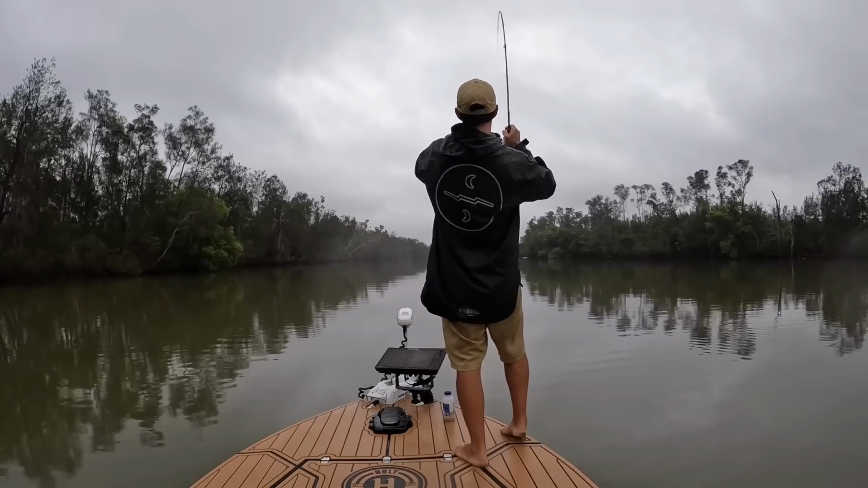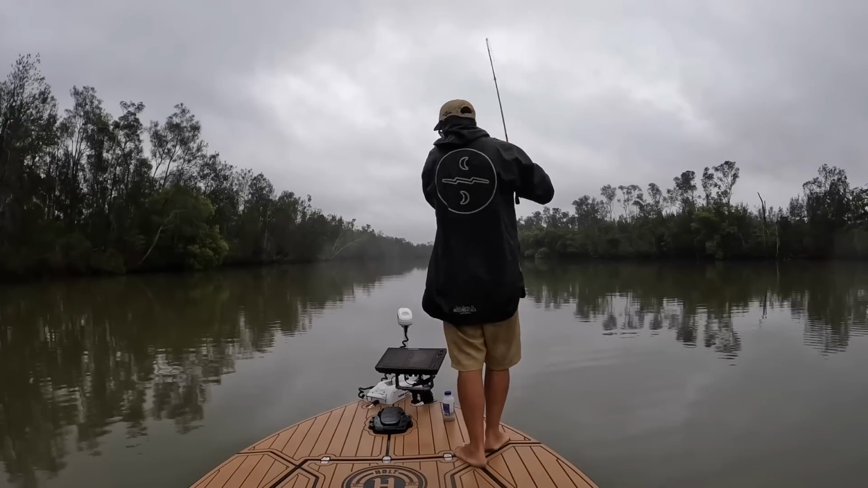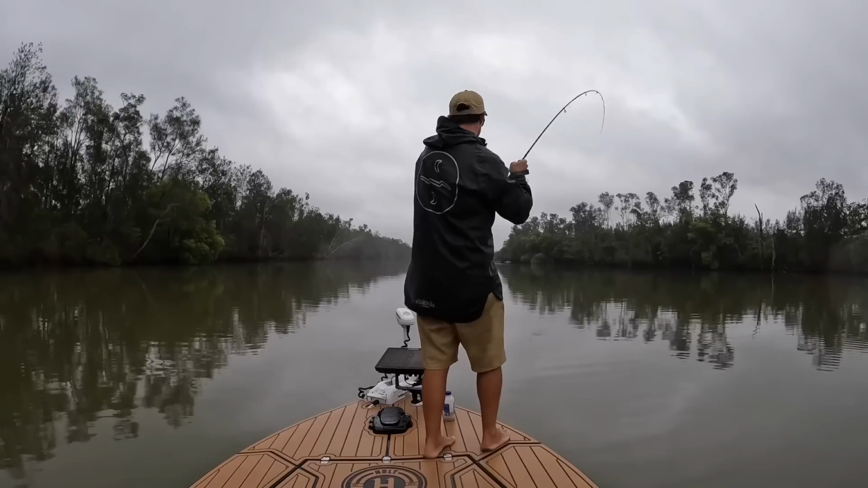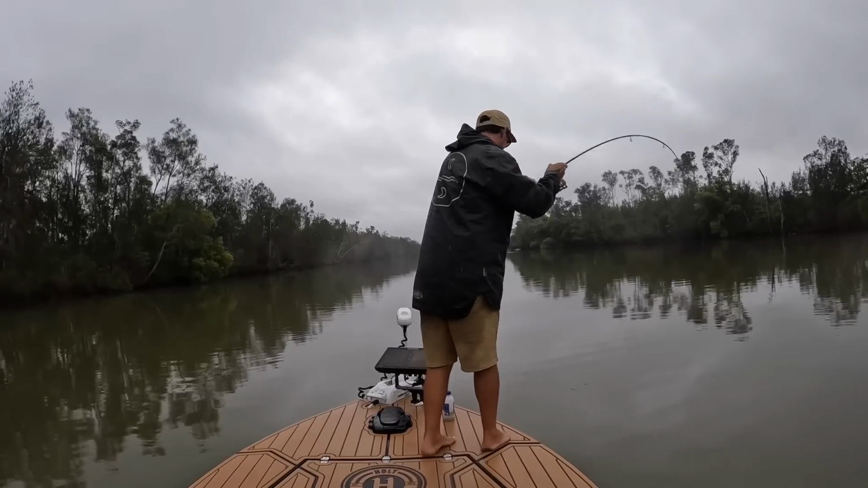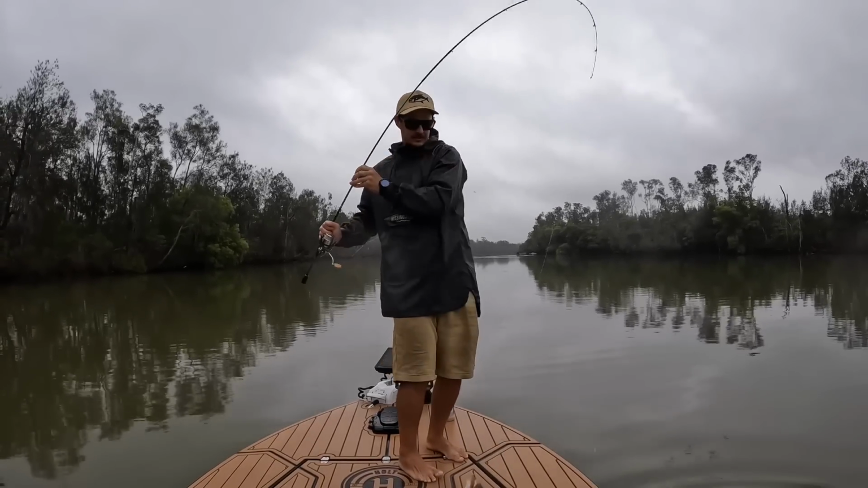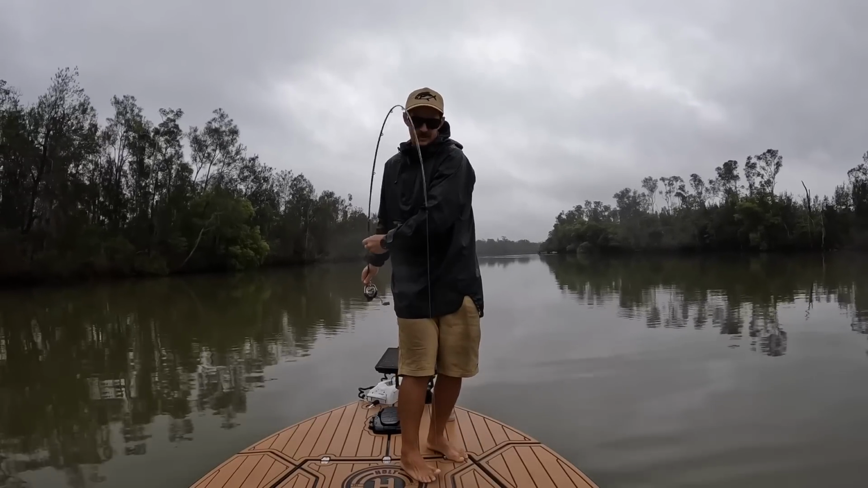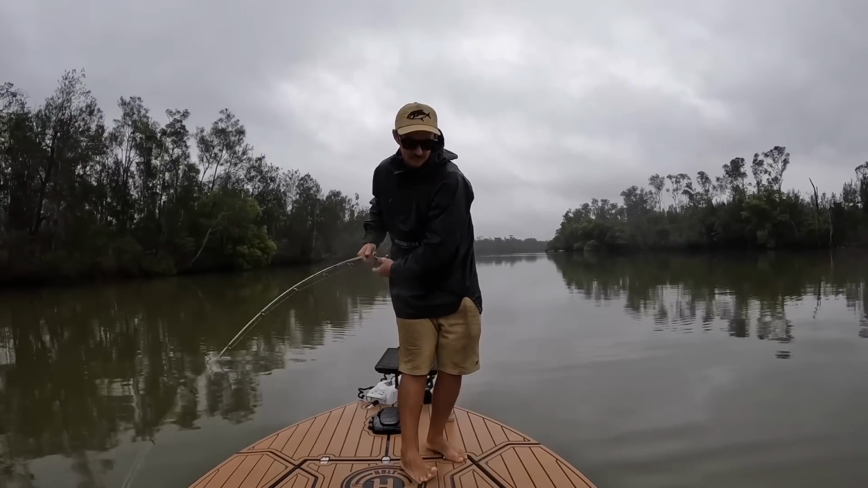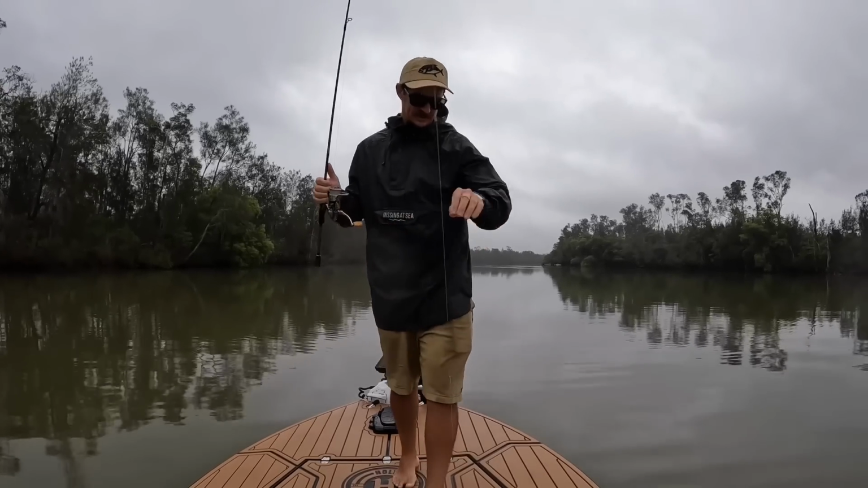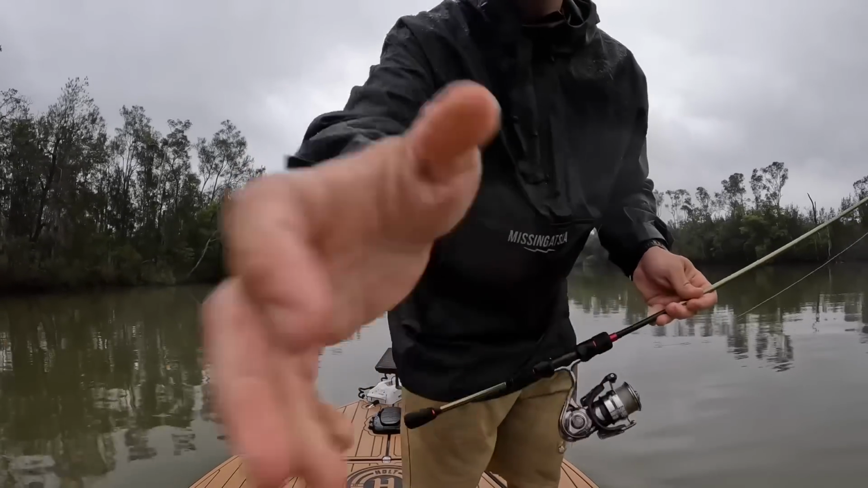Oh, that's a better fish. Yeah, that's a better fish. Oh, that's sharp. Got him? Yeah. He's a little bit better. Alrighty, so he's still not massive, but that's a little bit of a step up, which is cool. I'll show you what he looks like here.